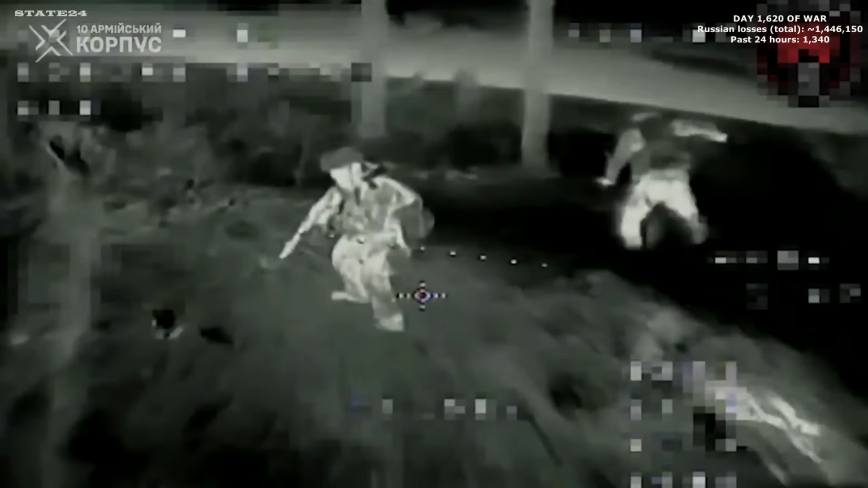Near the Pokrovsk direction, two Russian soldiers are detected in the darkness by a Ukrainian thermal drone and immediately break into a run. Disoriented, neither can tell where the threat is coming from. The distance closes quickly. The drone launches the attack before either soldier can escape.